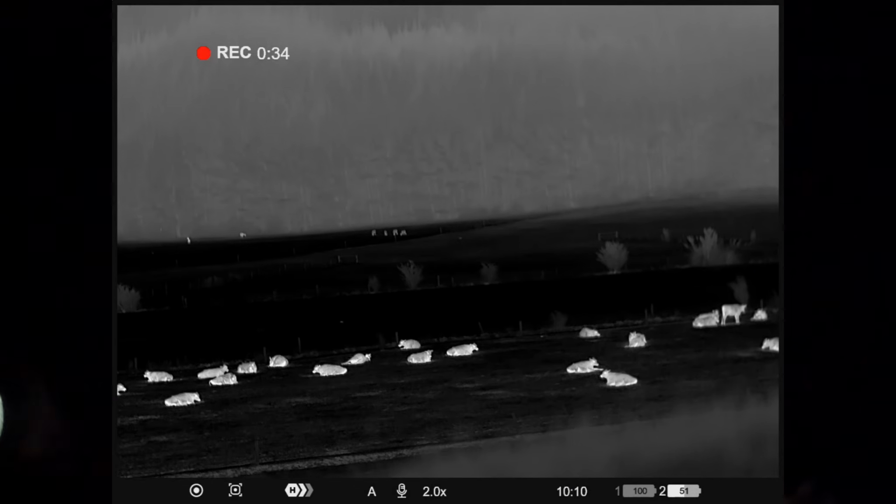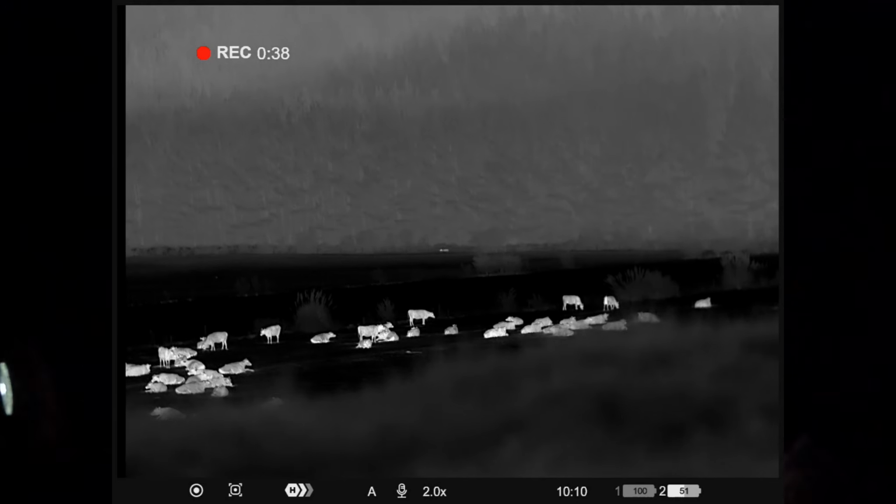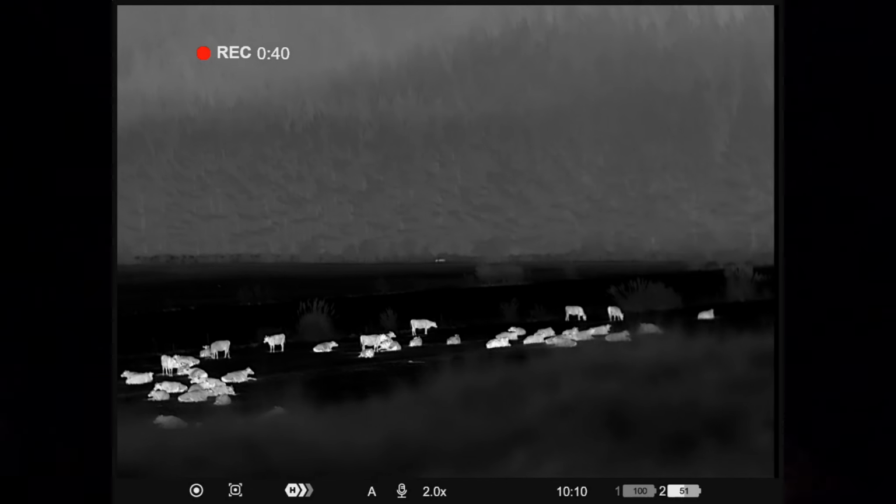So we just climbed up over that hill there and saw a good mob of deer. We think a couple could be stags. So hard to tell. So we're gonna sneak up, go around, cut the distance down, hopefully to like 400 or something, and take a shot. Figure out if they're stags or not on the ground.